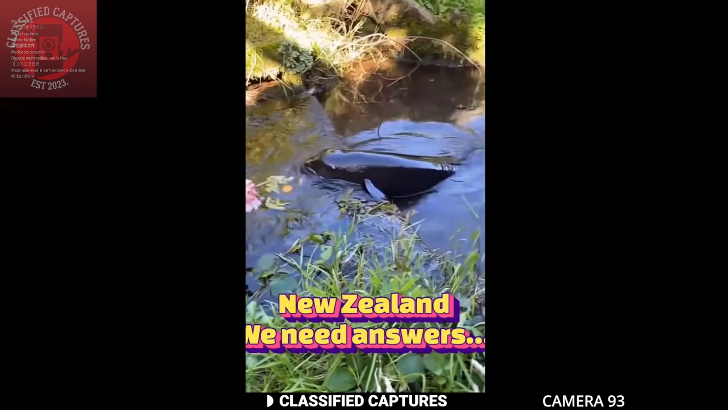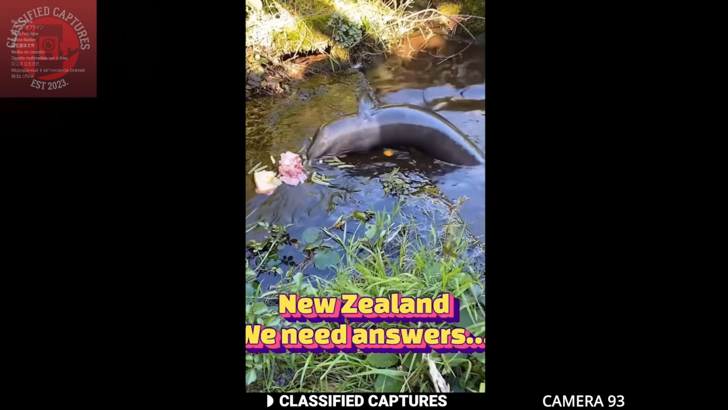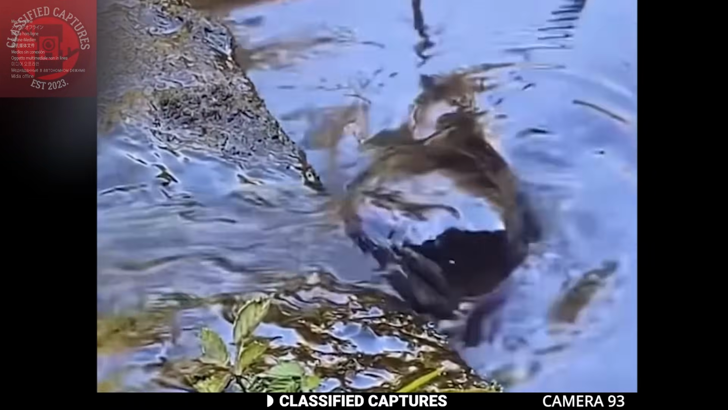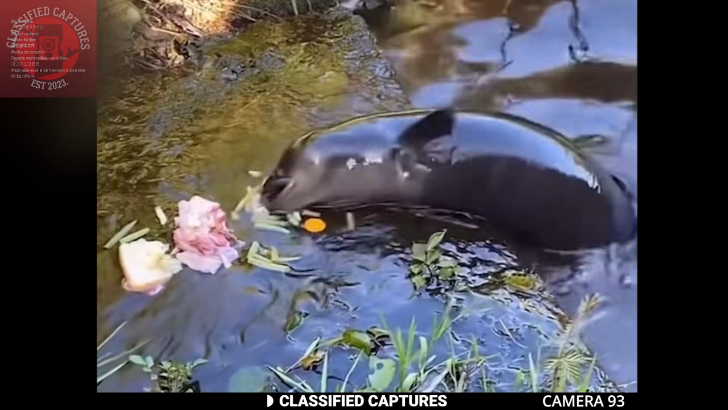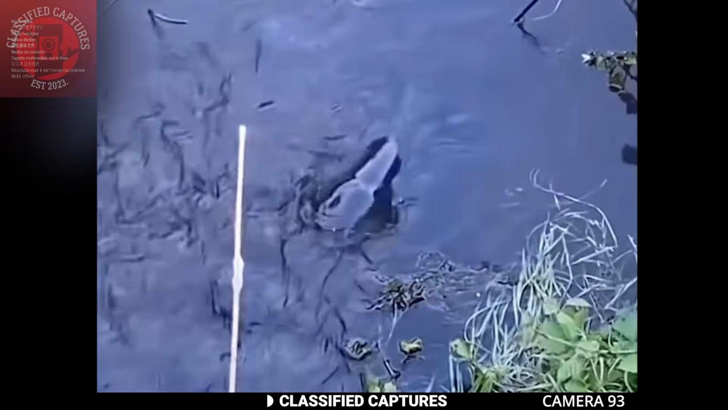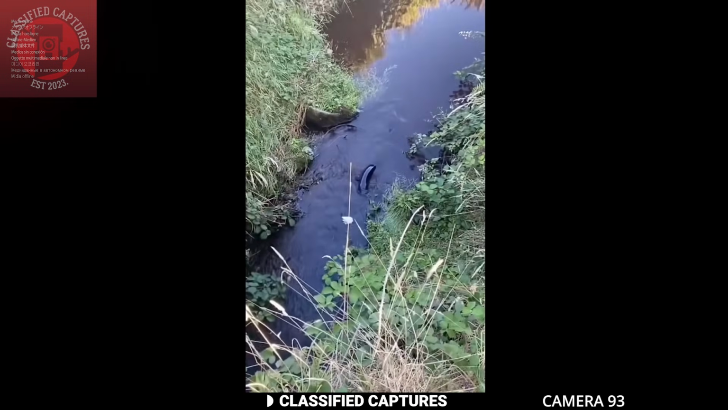Someone shared this video from New Zealand and it's got the internet talking. They captured this strange creature coming out of the water. It kind of looked like a dolphin, but it was darker, smaller, and way more unusual. Turns out what they saw is known as the New Zealand long-fingered eel. These creatures are native to New Zealand and are actually critically endangered.